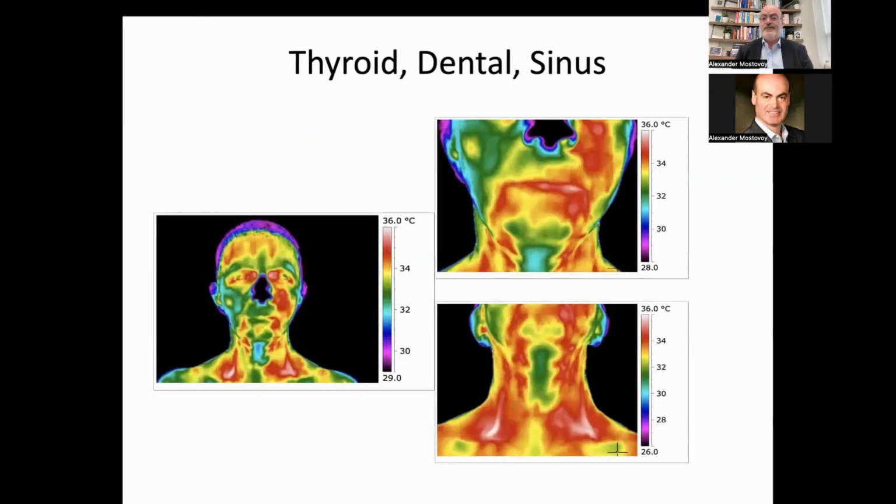So thyroid, dental, sinus. Well, we have a thyroid issue, and we probably have a dental pathology. In this particular case, the patient may even be complaining about sinus issues.